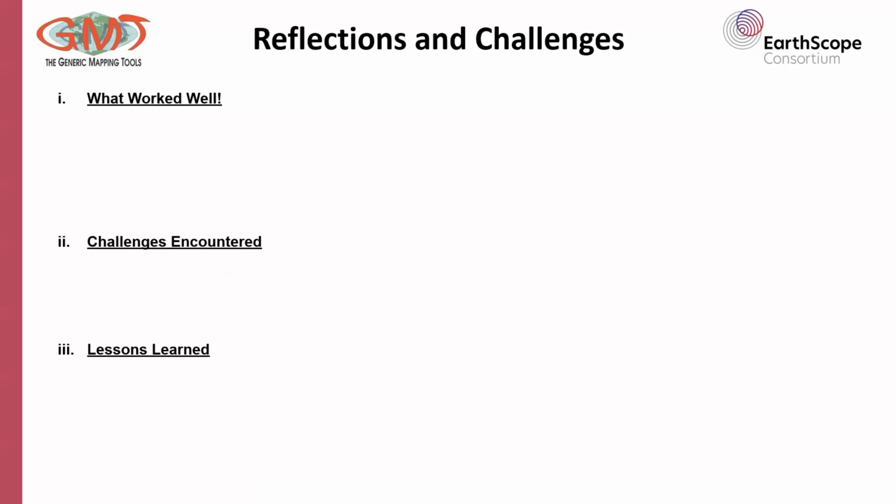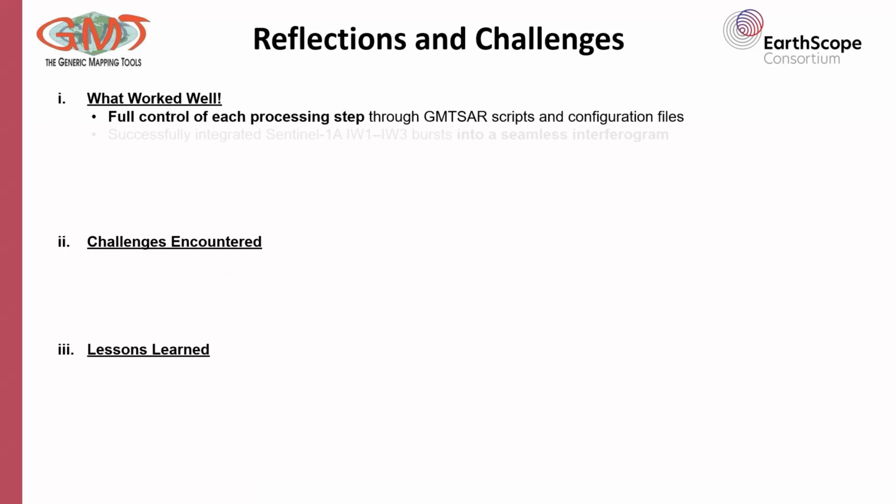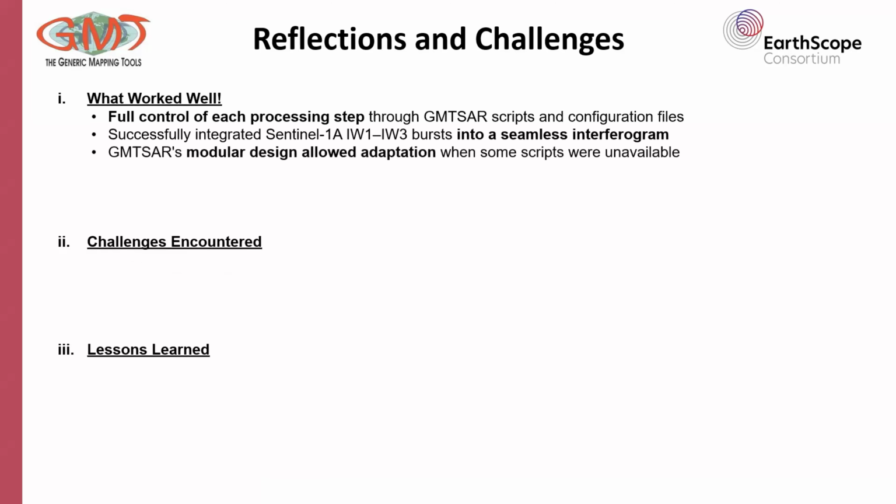Lastly, some reflections and challenges for me. So what worked well? One of the greatest strengths of using GMTSAR is that it gave me full control of each processing step. From raw SLCs to displacement map, I really enjoyed it. I managed to integrate these satellite images into a seamless interferogram. The modular nature of GMTSAR allowed me to adapt, even when some expected scripts that I found were probably missing. So I could still find several alternatives.